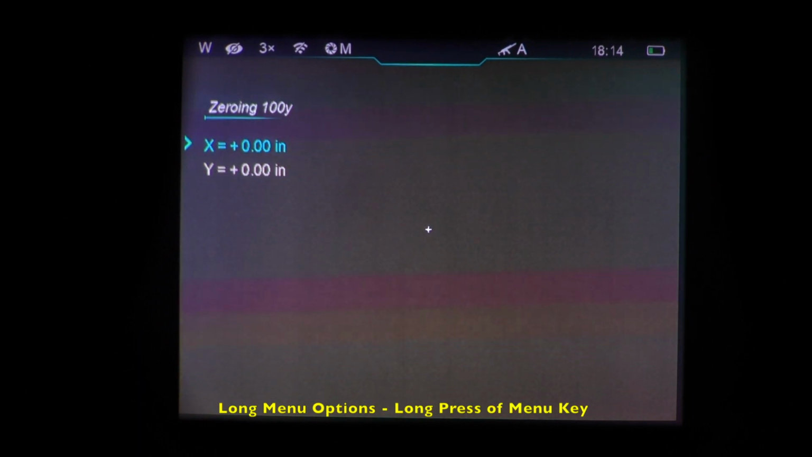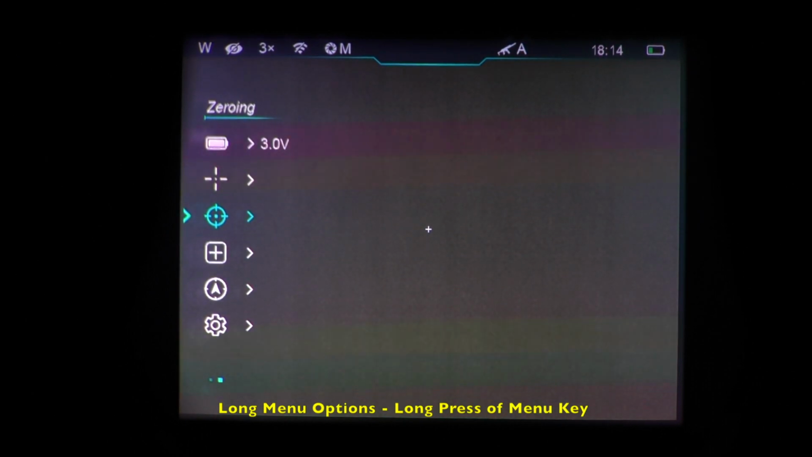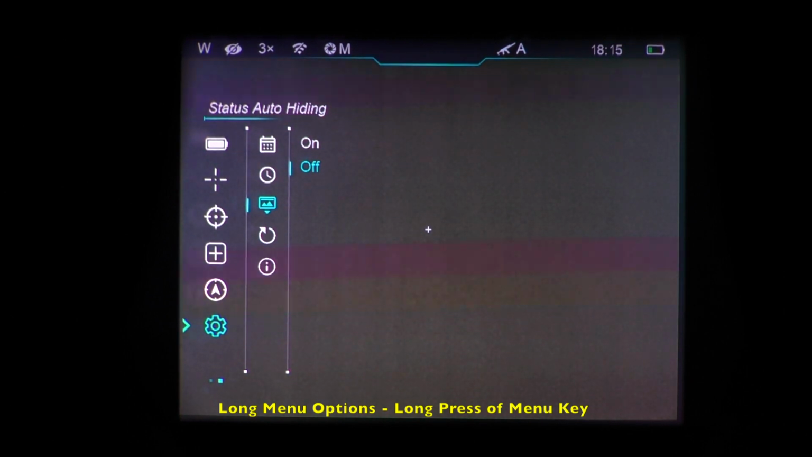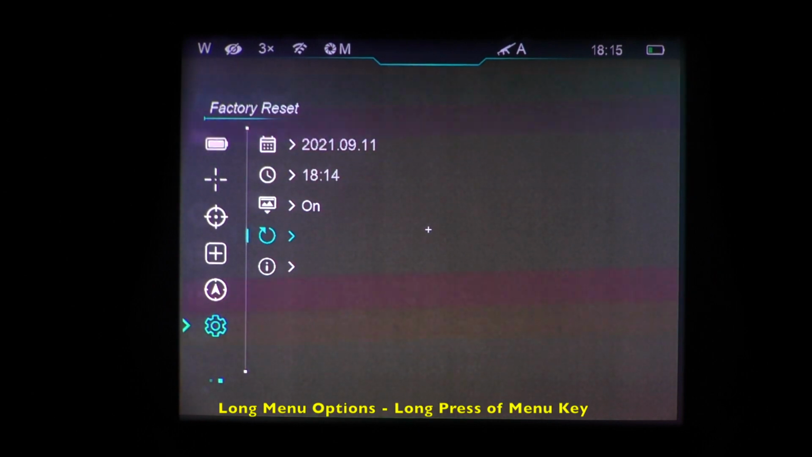Zeroing, X and Y values, pretty straightforward. Press and hold the menu button to save those. And pixel defect correction, compass calibration, and settings. Time and date. Let's see what this one is. And I guess you can auto hide the HUD after a short period. We'll test that. Factory reset and info.